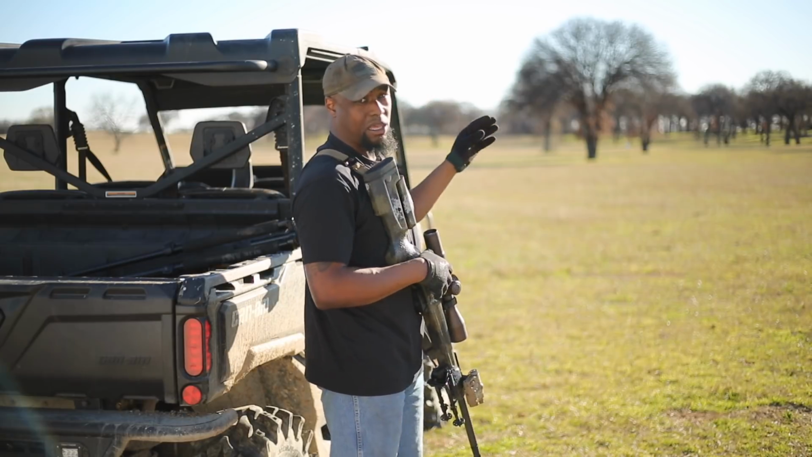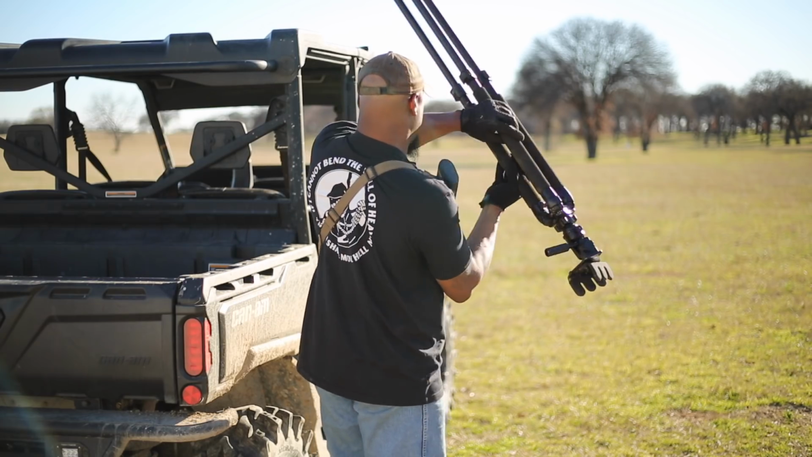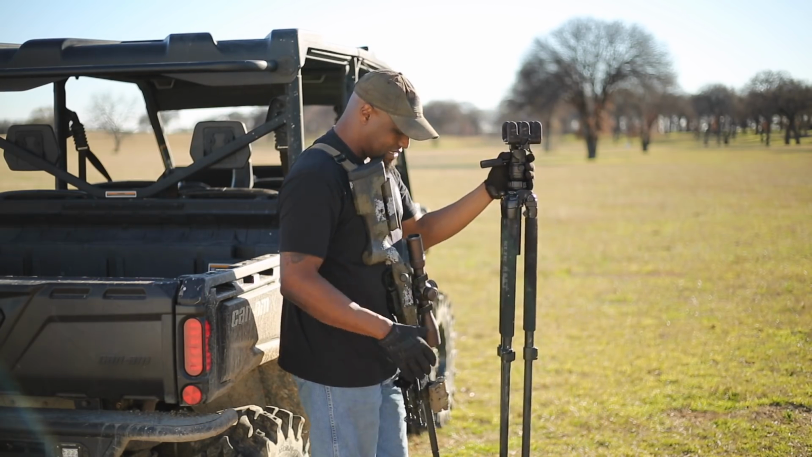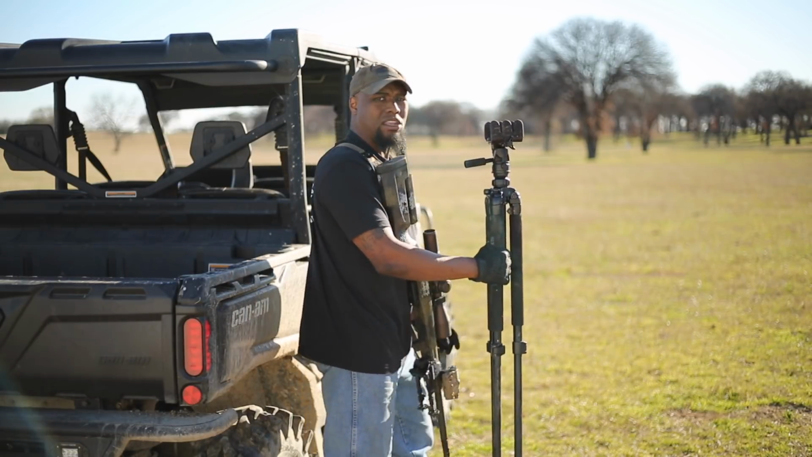So as soon as I see that pig, let's say we have a solo pig over here. I grab my tripod. The wind is in my face. I got everything set up, everything set to length. The rifle's loaded. I have nothing rattling, making noise. It's time for me to do the stalk.